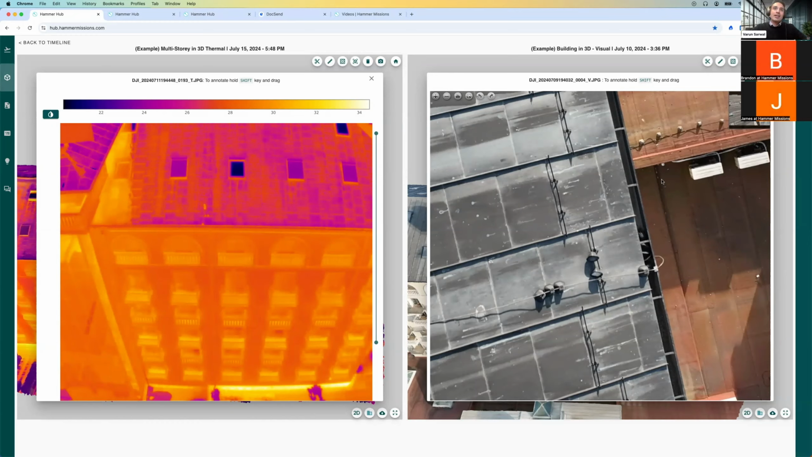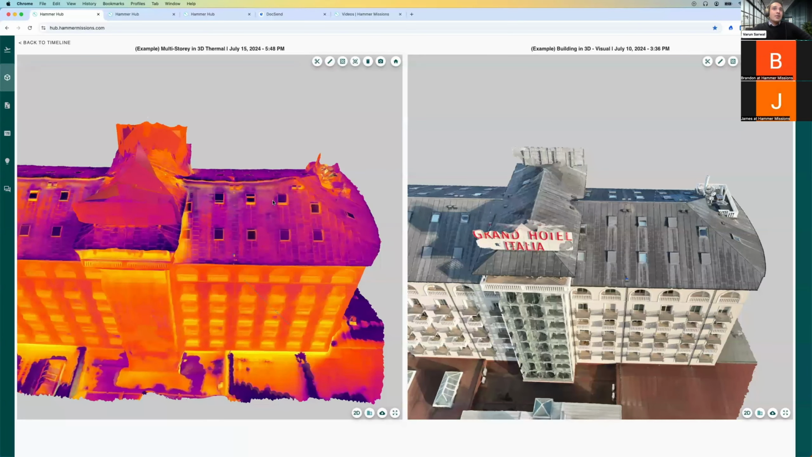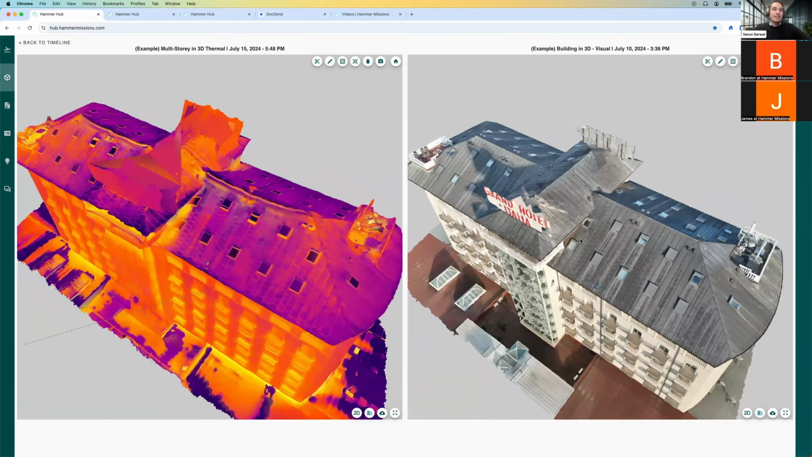And so you can actually go in and cross-check why you're seeing those anomalies and what's there in the visual data in the side-by-side mode. So that's what you're able to do, and that's how you can do the assessment. But hopefully you can already see the power of drone data, being able to capture all this data, put together the visual and thermal 3D models, and then use that to do the inspection and the analysis of where some of the anomalies might be.